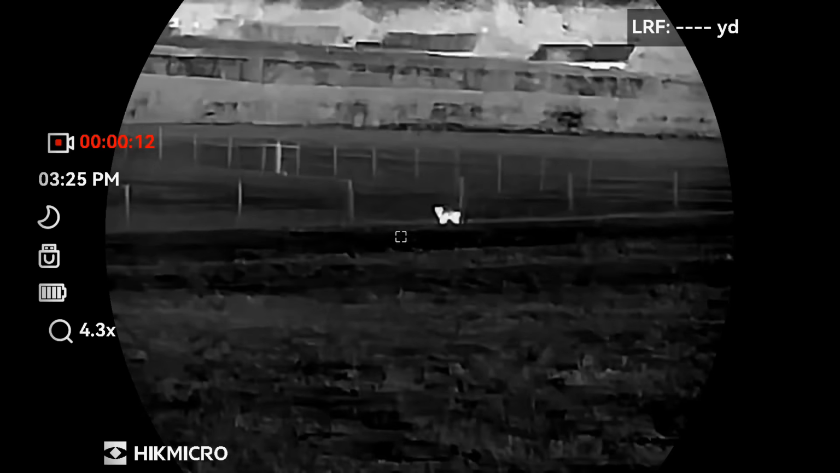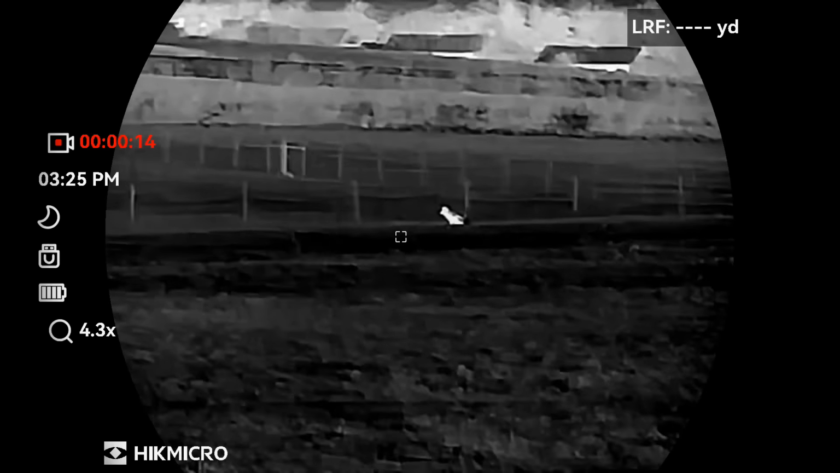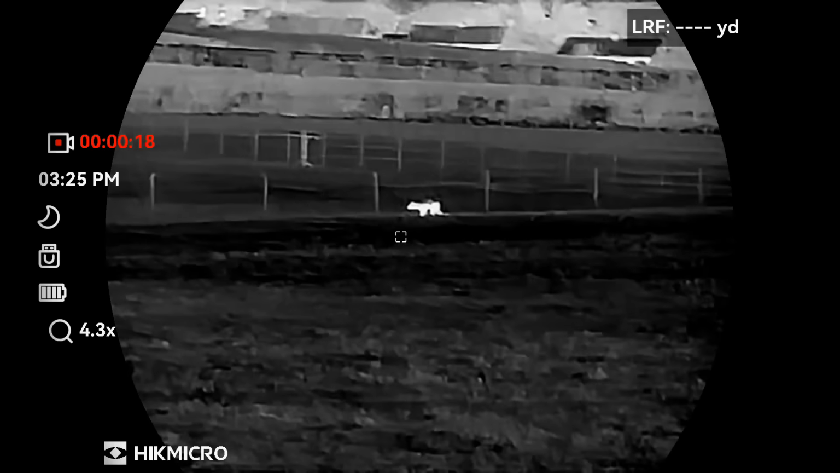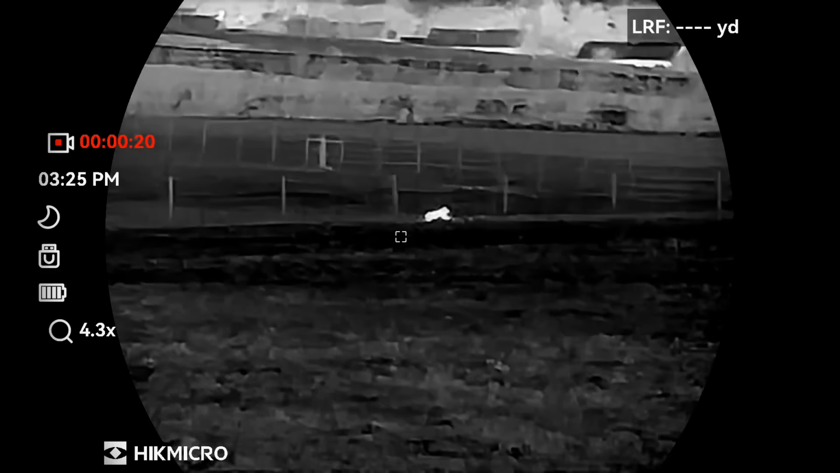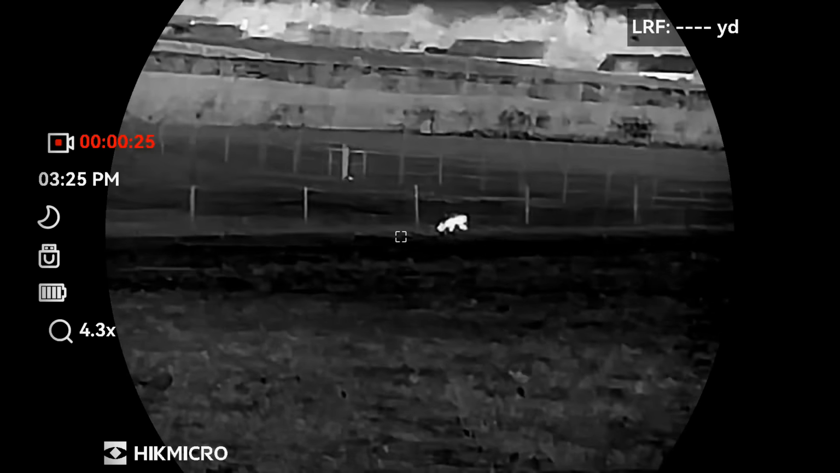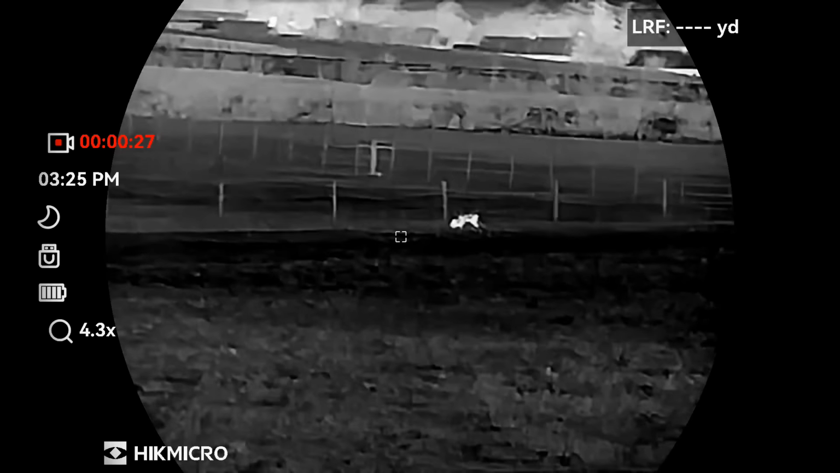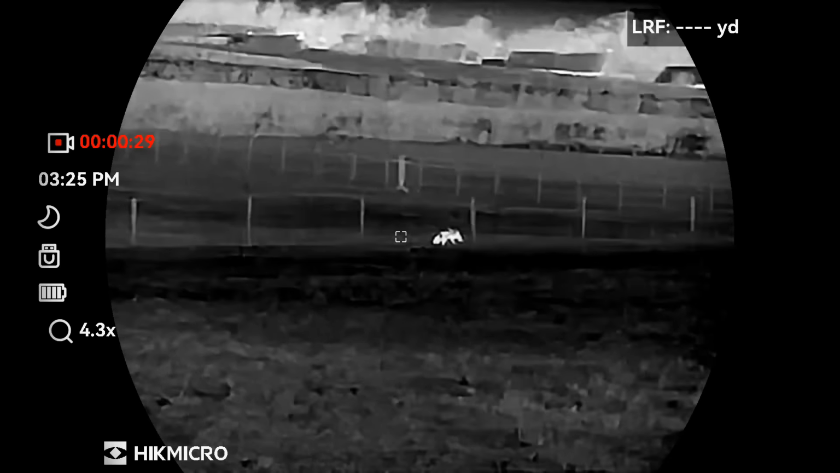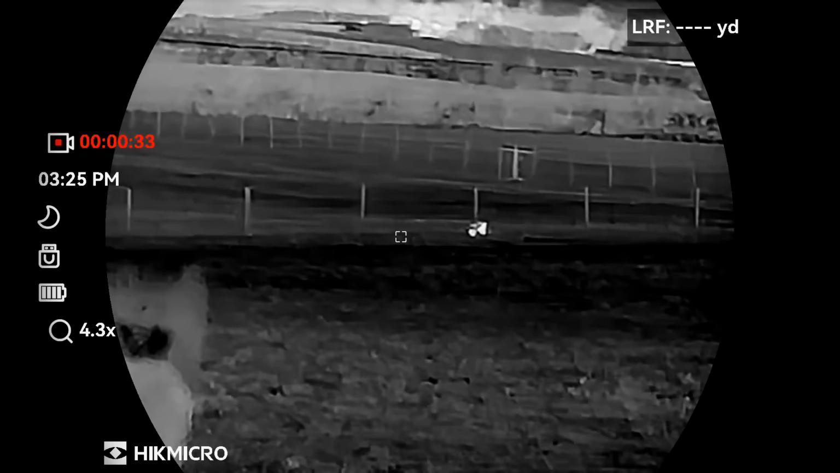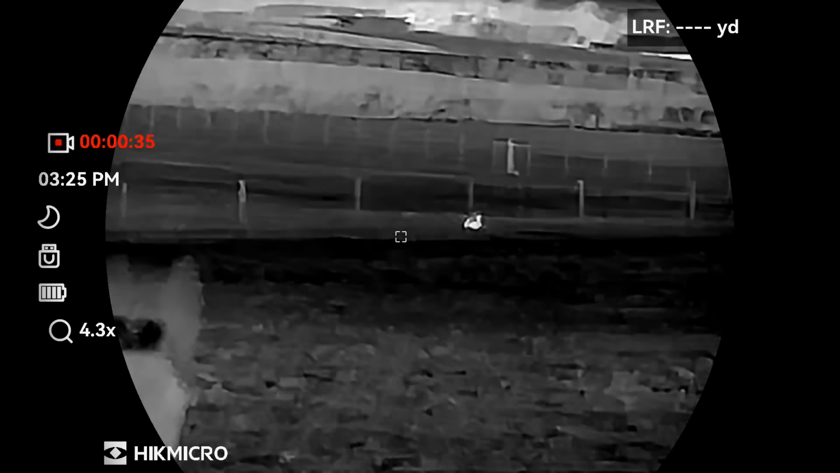Anyhow, while I was being distracted by the hare, guess what turned up? Yep, the fox that disappeared earlier. And it seemed to be following the same path that the dog fox had taken. So I watched it and let it head further to the left-hand side. There is a road somewhere in the distance there, so the further to the left it goes, the safer a shot I have.